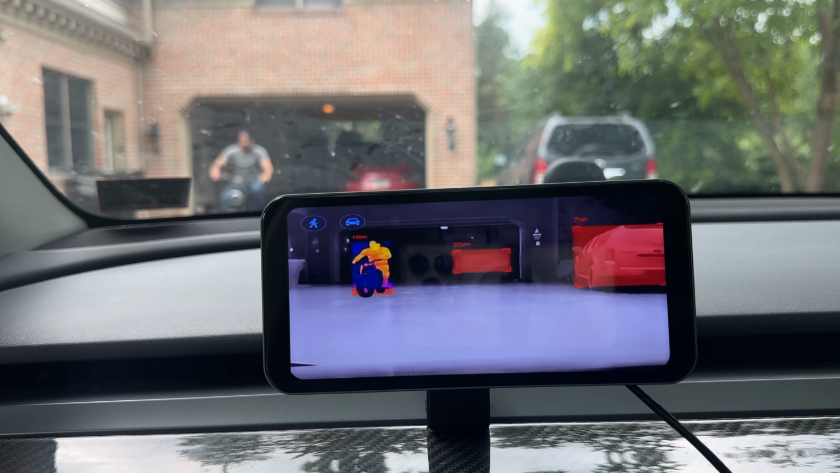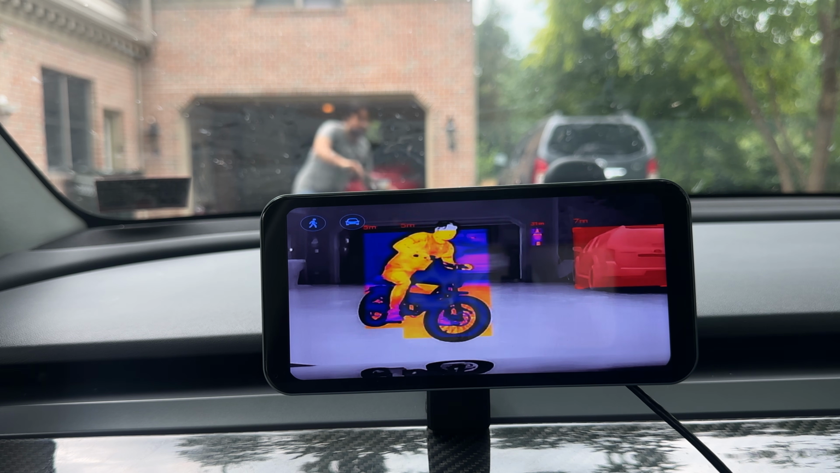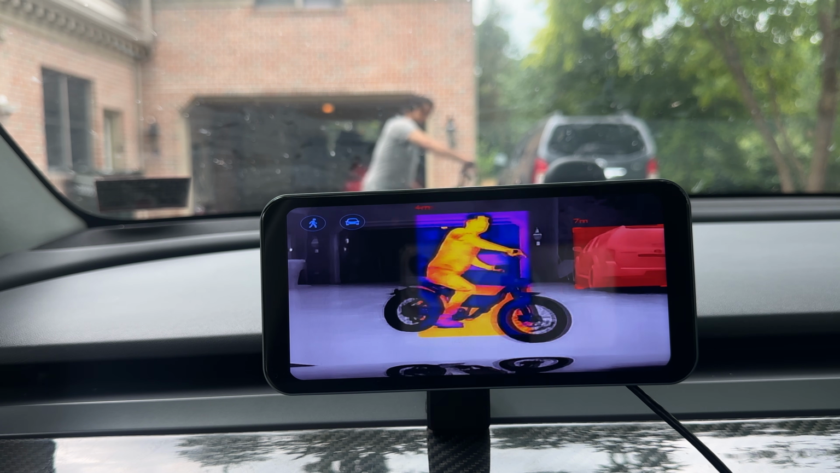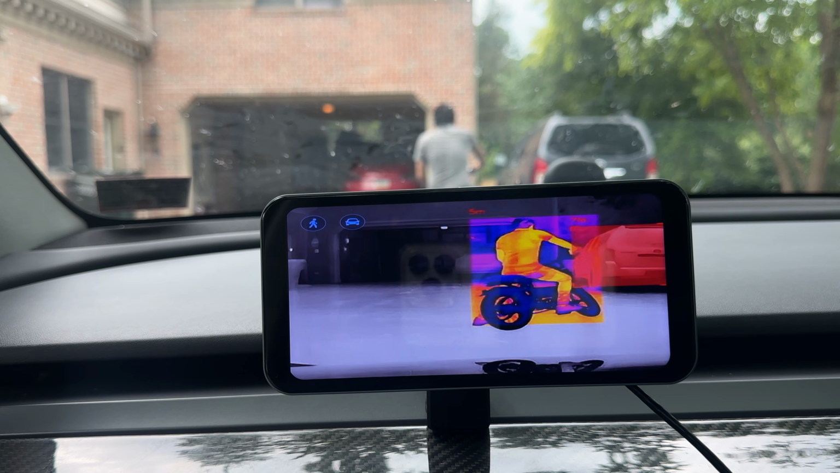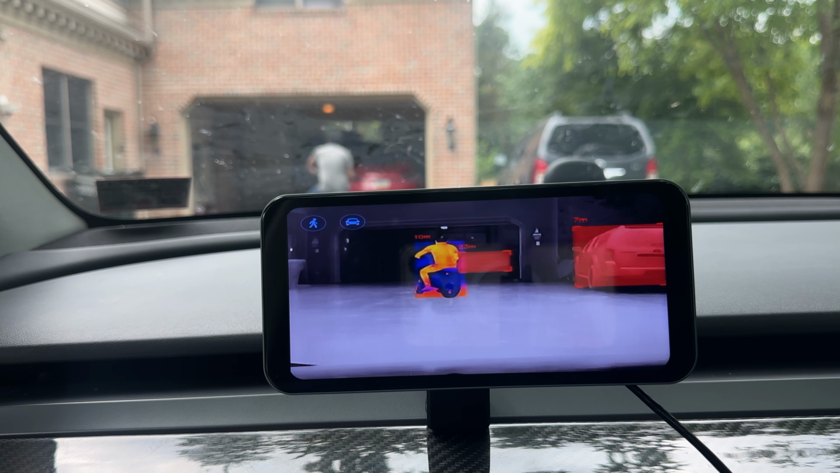So very high tech. I think this is really great for people who live in inclement weather conditions. If you have a lot of up and down hills, and deer collision is very common, like in the northeast, some of those forested areas, that's a very common problem.